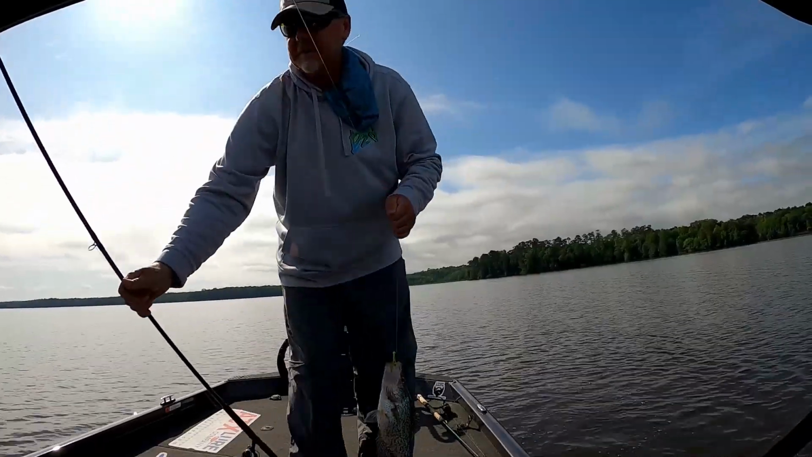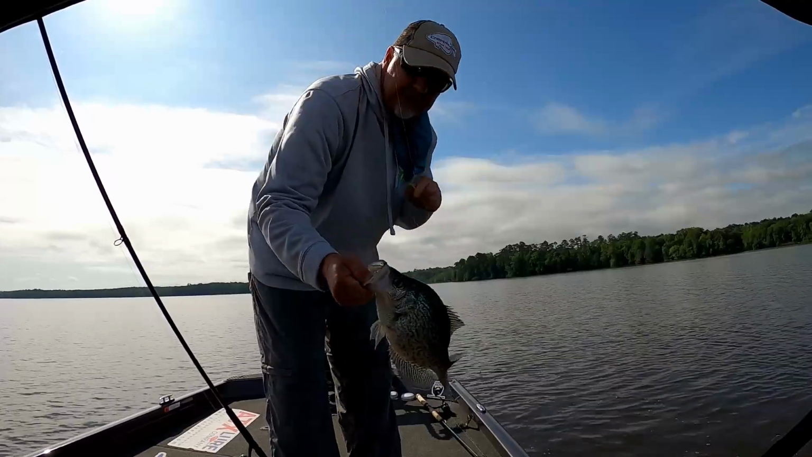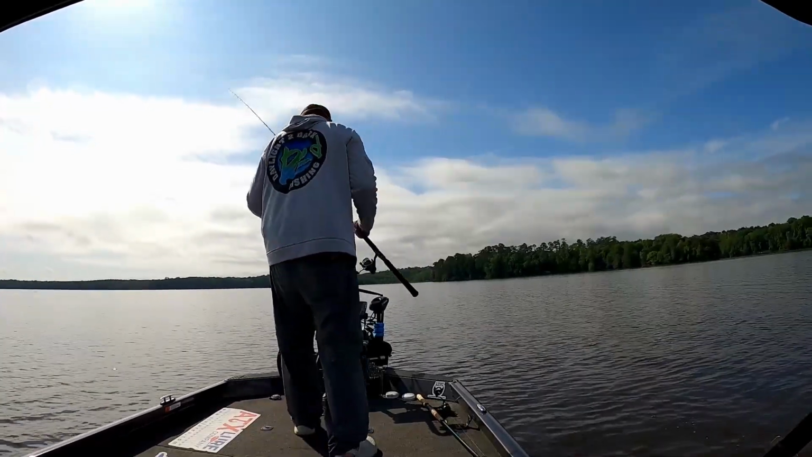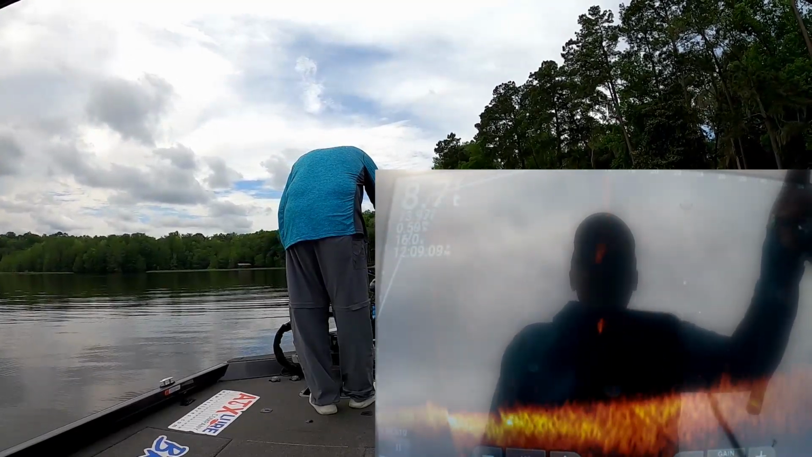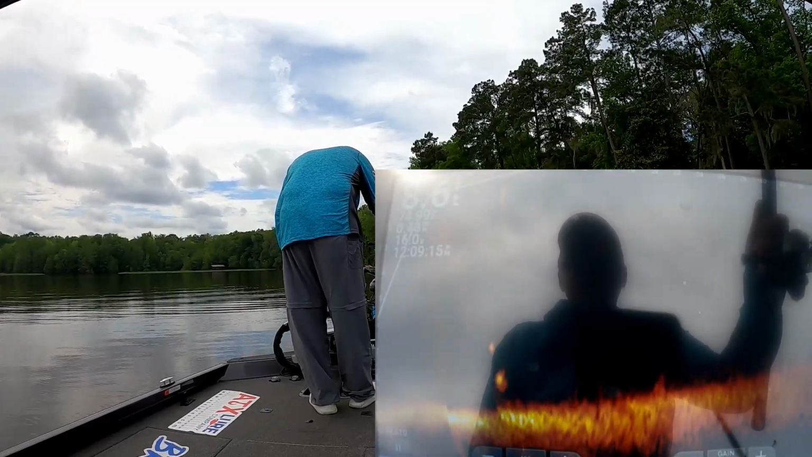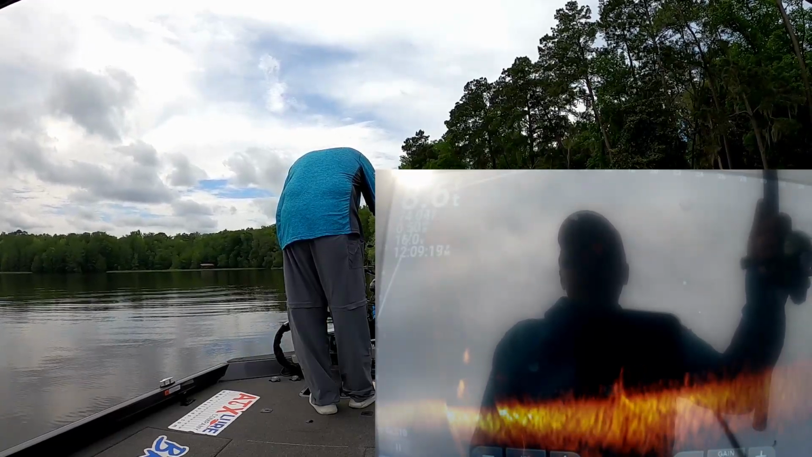Oh, I definitely can't hardly see my bait, but you know what? We're still catching them, so at the end of the day, that's all that matters. Moving awfully fast, coming right at us. Blowing it.